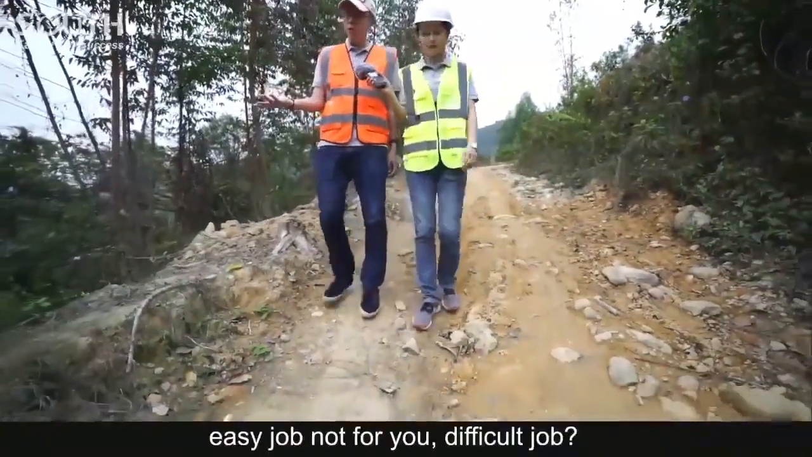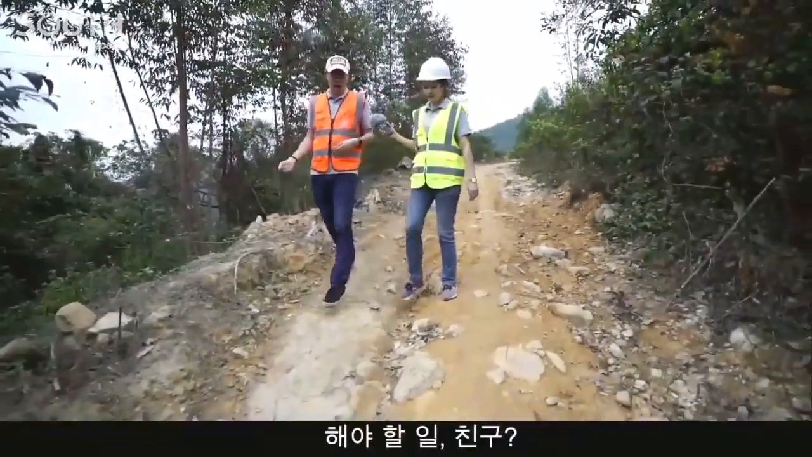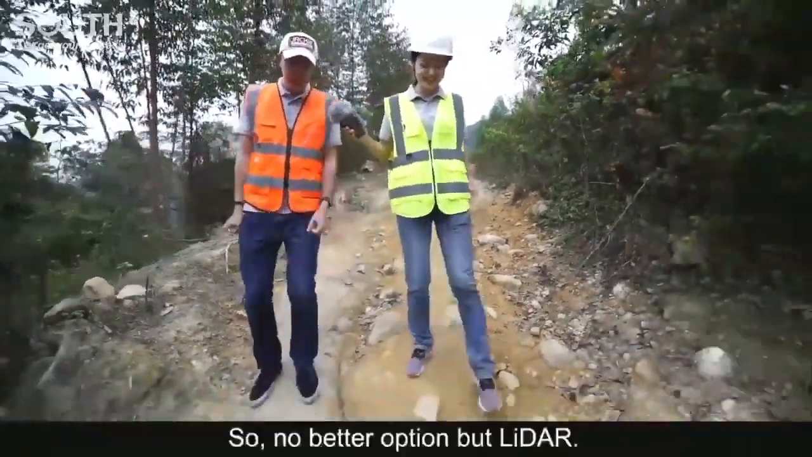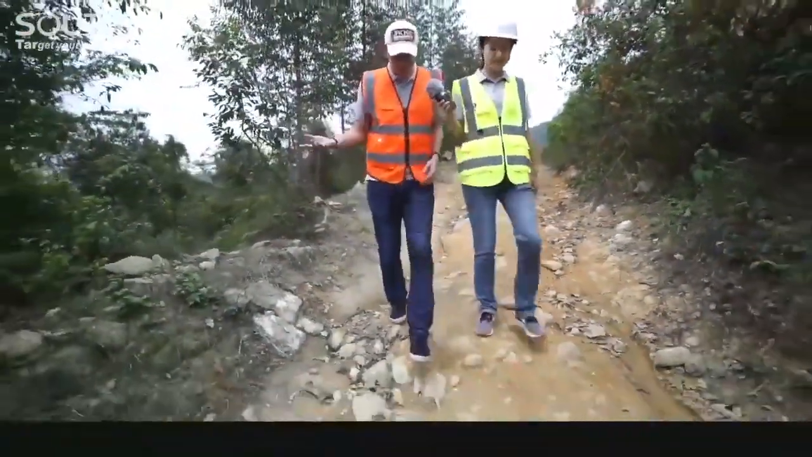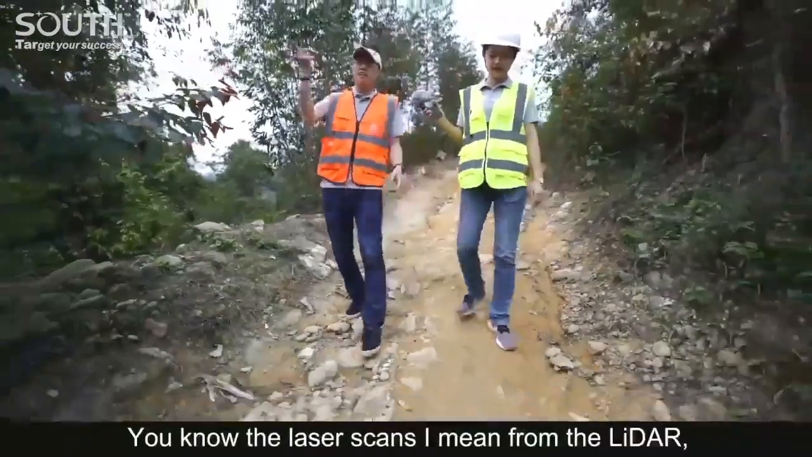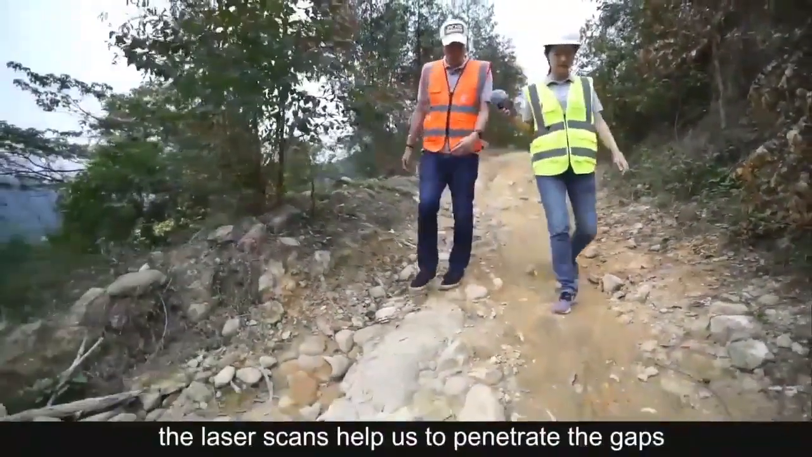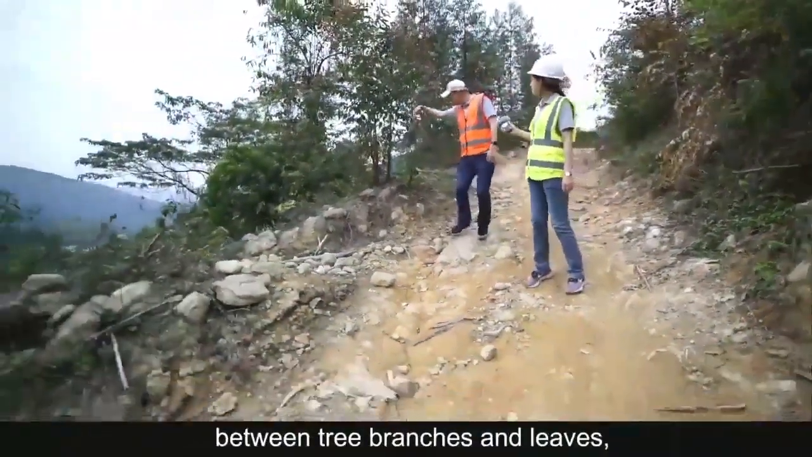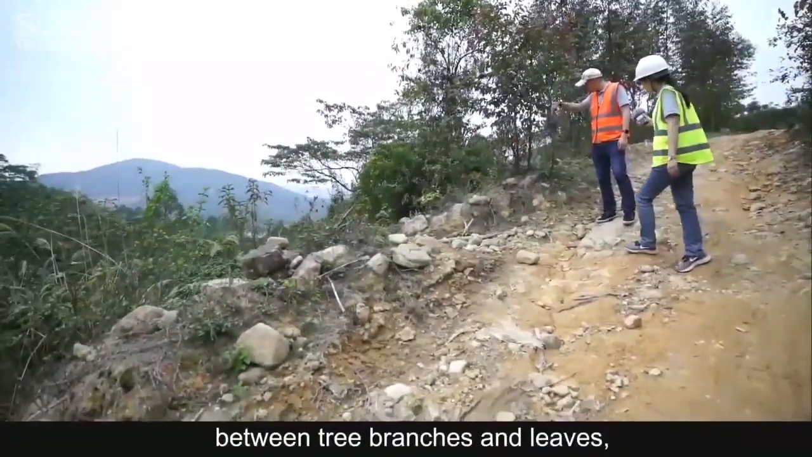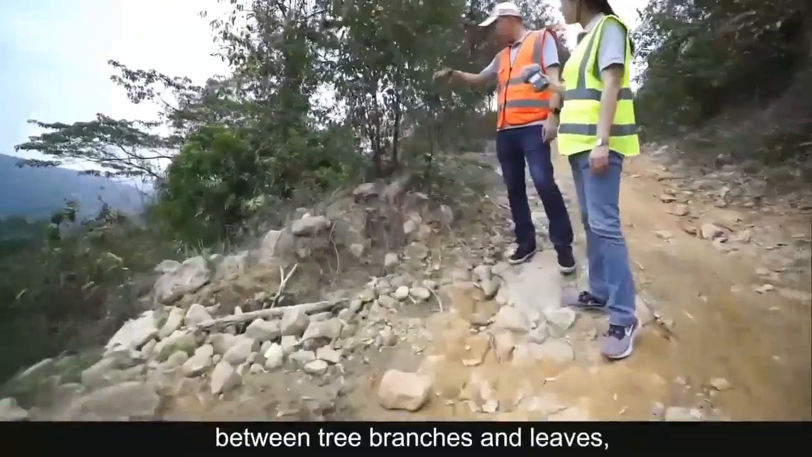You know, the laser scans from the LiDAR, from the laser scanner, help us to penetrate between the gaps between tree branches and leaves, and then reach the ground and obtain the ground points data. Good. True and accurate. Oh, excellent.